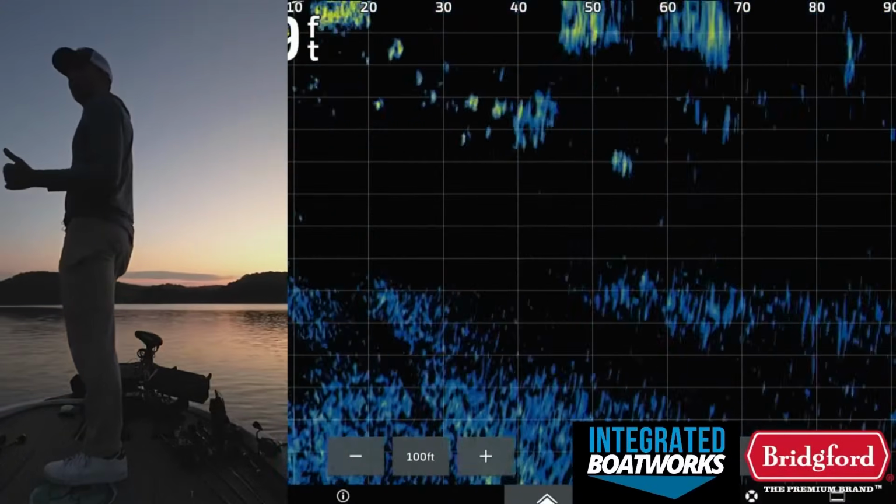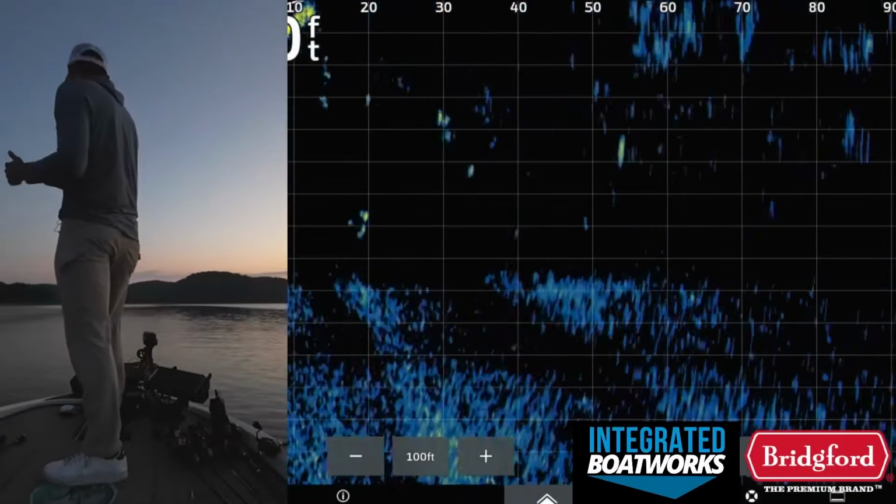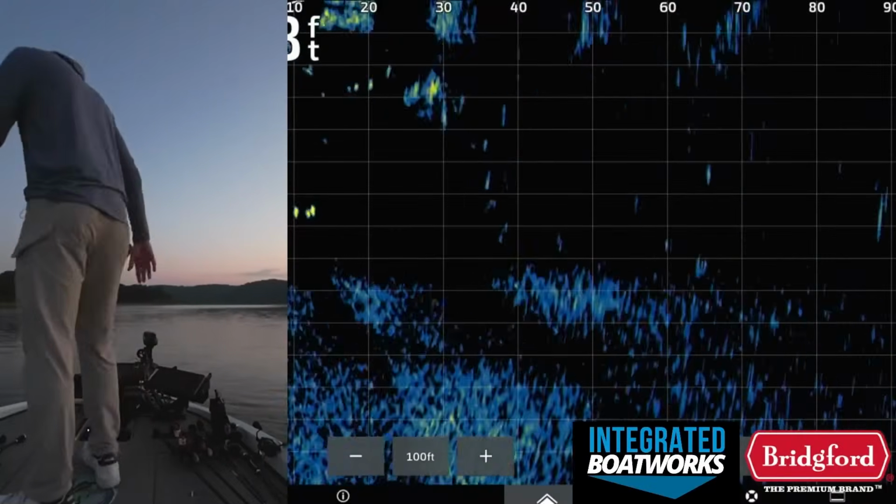Whenever you have a thermocline setting in, basically what that means is that's where the oxygen content in the water kind of changes. And so those fish are gonna want to set up near the thermocline or above it. So we're gonna be fishing 18 feet or shallower today.